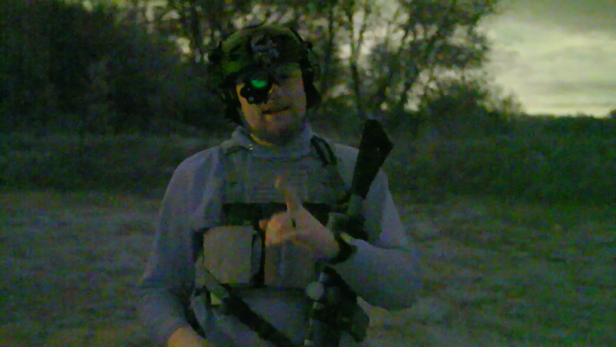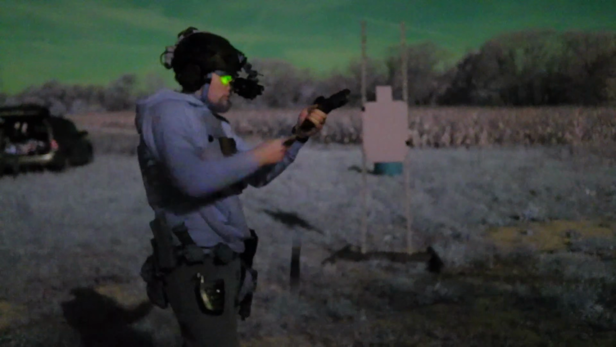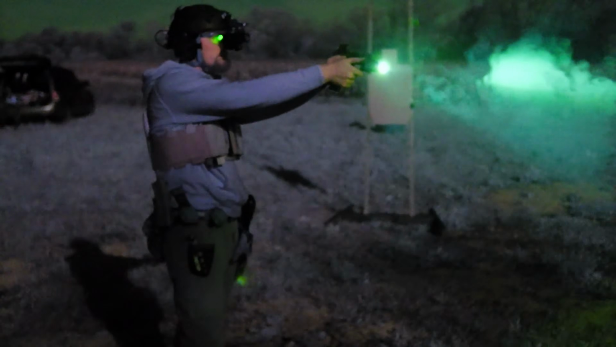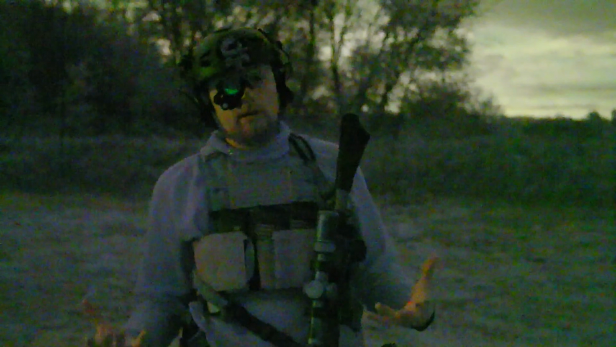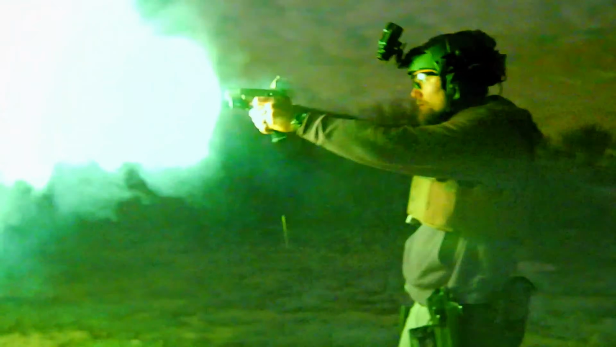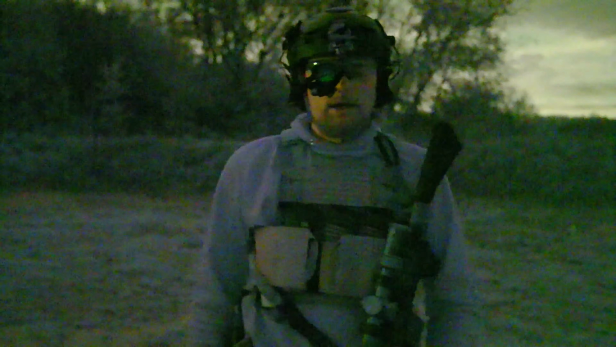However, the caveat to that is if you have an IR laser and illuminator unit on your pistol, you're going to need to switch a little lever or a little button to switch it to white light, unless there's a specific button that you can do all three or both of them. In which case, at what point are you saving time when you could be running on your dominant eye, flipping it out of the way? I don't know. Once again, with your specific equipment and your specific person, you're going to have to figure that out for yourself.